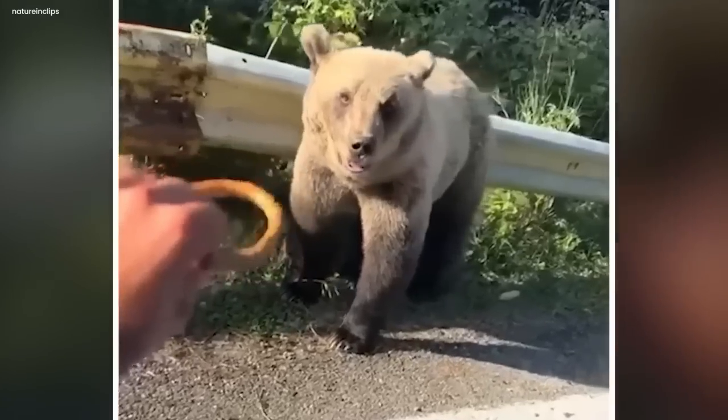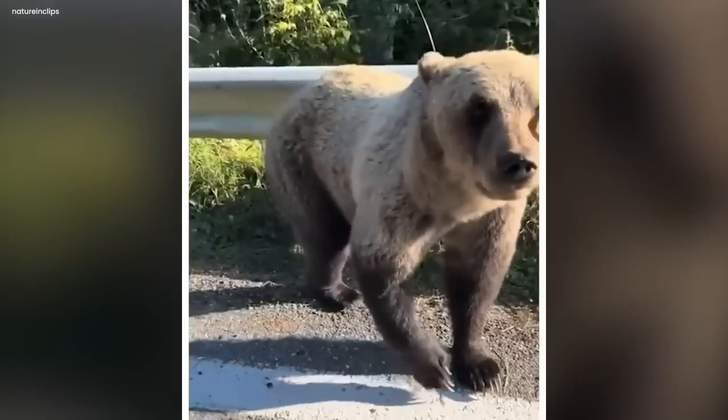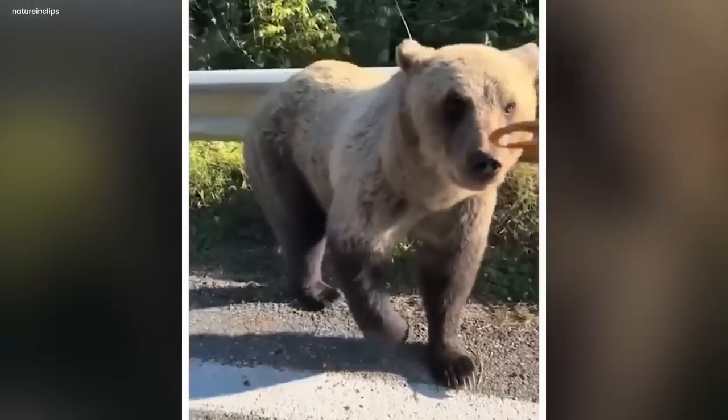You would think it a sweet gesture, but here things took a wild turn. The untamed grizzly bear, to eat the pretzel, attacked the man's hand with its jaws wide open. However, the car ride saved the day for him as the man quickly pulled his hand out of reach, and they quickly drove away.